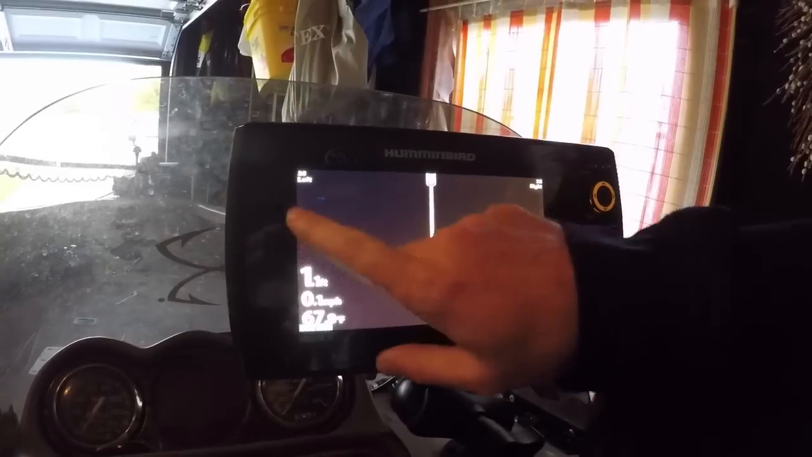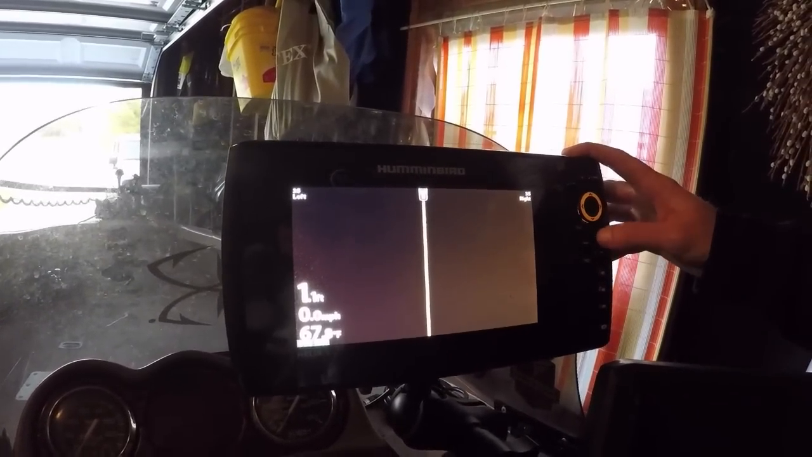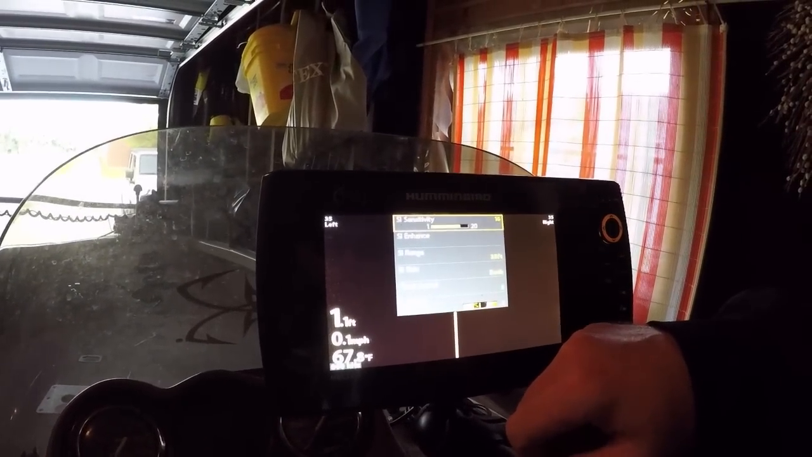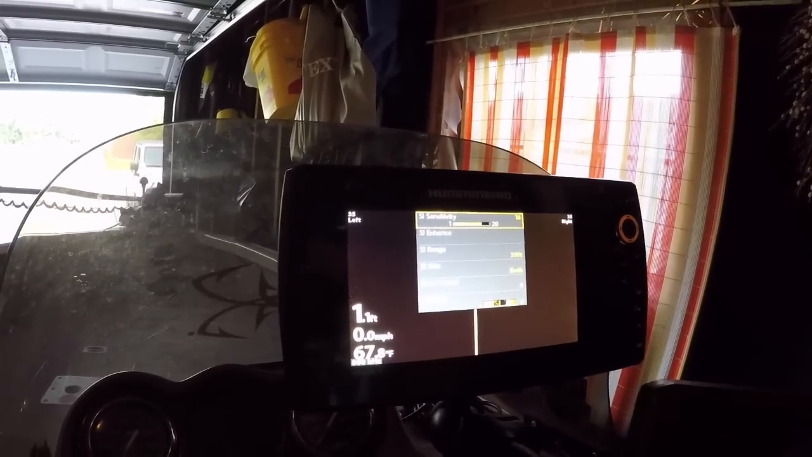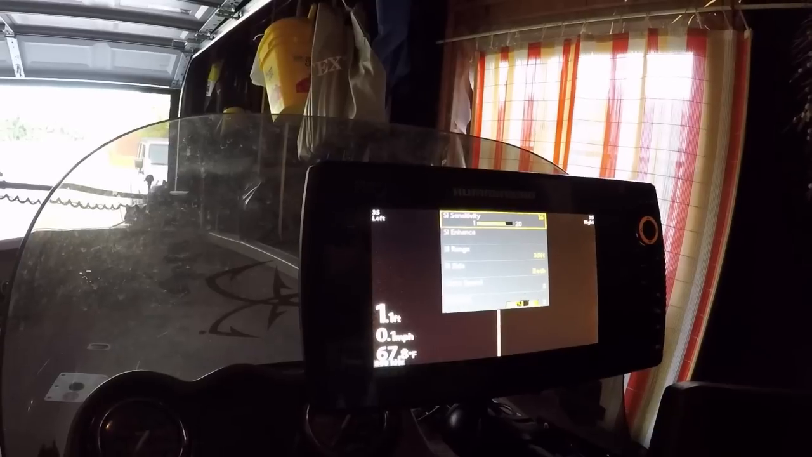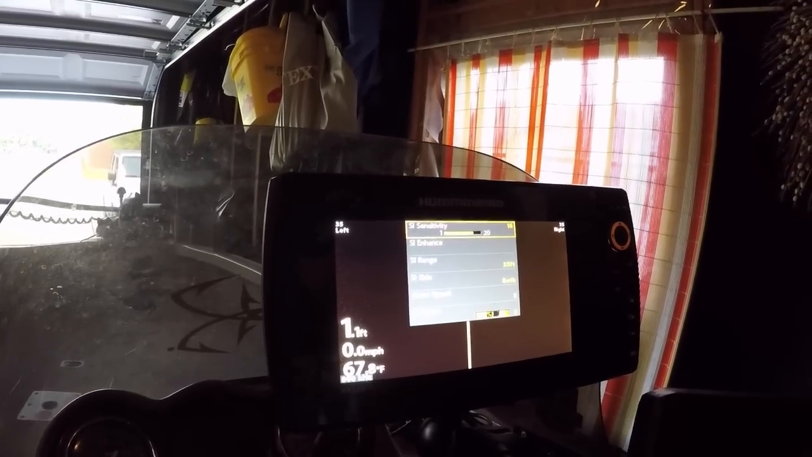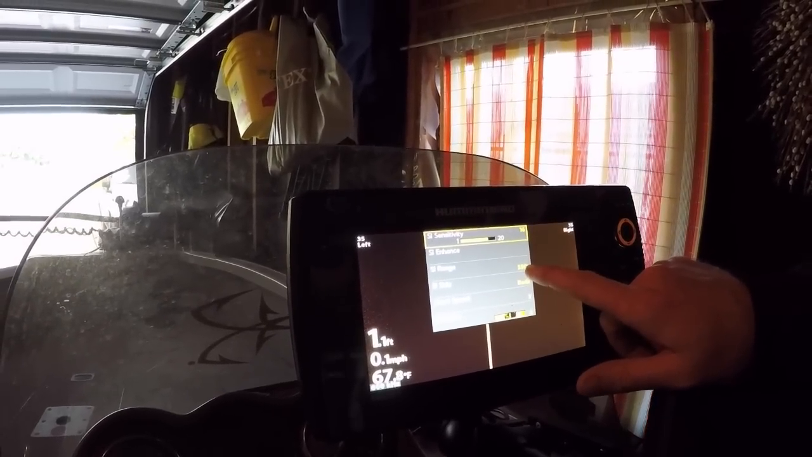All right, while you're in the side imaging full screen, you're going to hit the menu button once, and right here my sensitivity is set at 16. I like a lot of sensitivity because I'm in a little stained water. What you can do is if you're in clear water, I keep it about 12. 12 is going to give you a great view on everything in clear water. I got my range set to 35 on both sides.